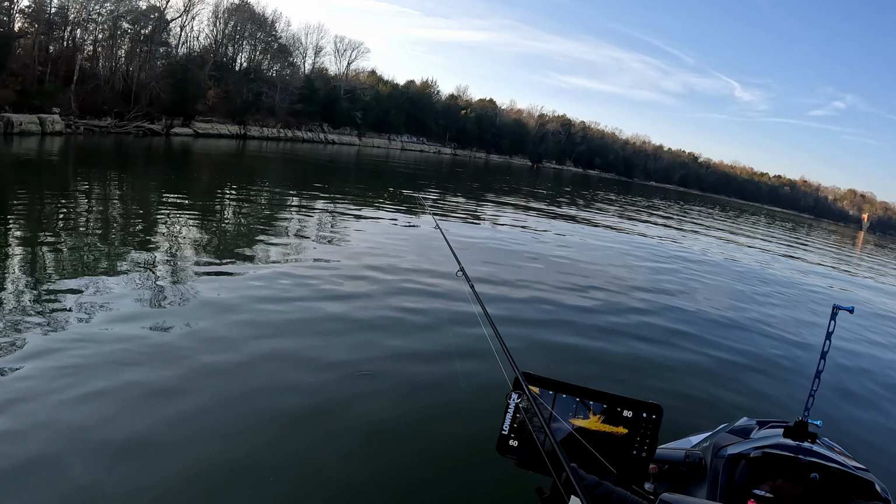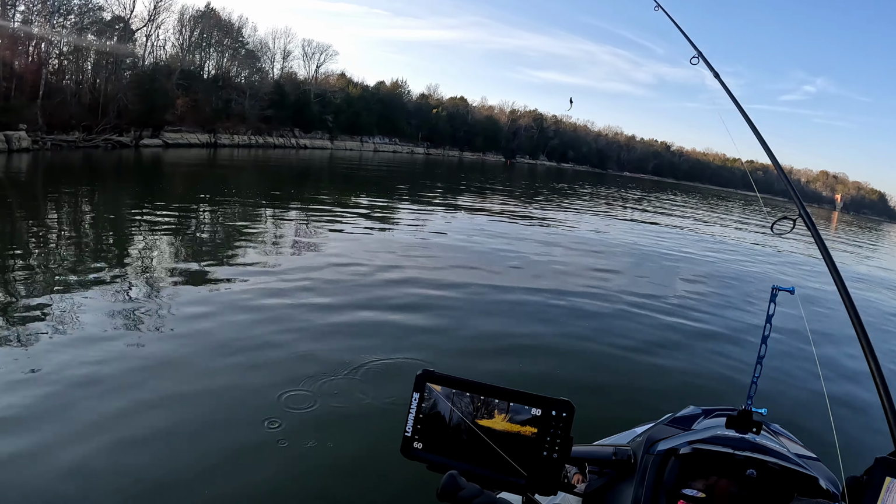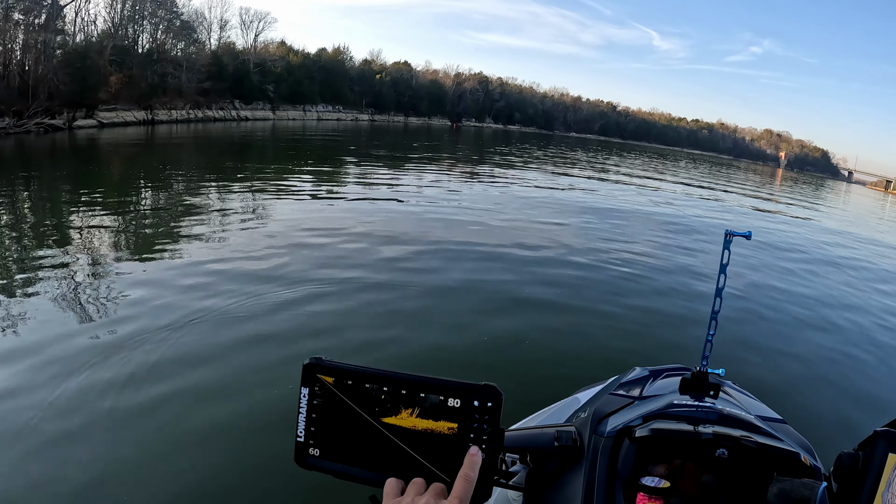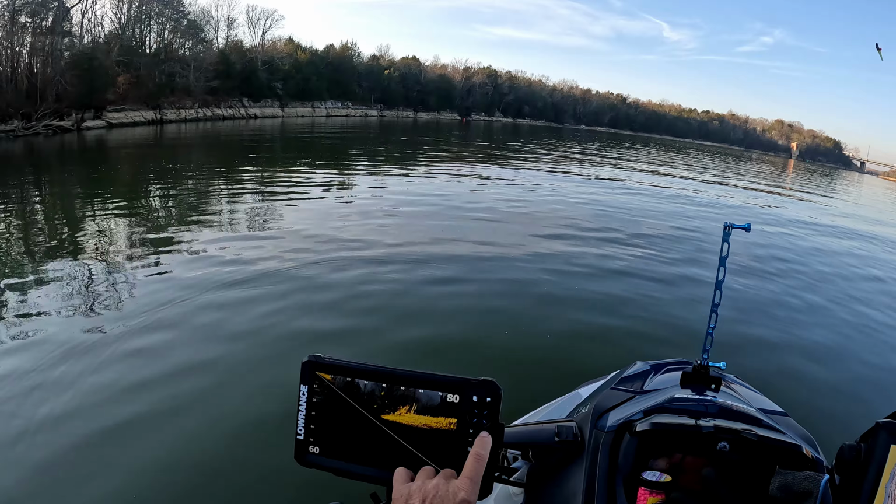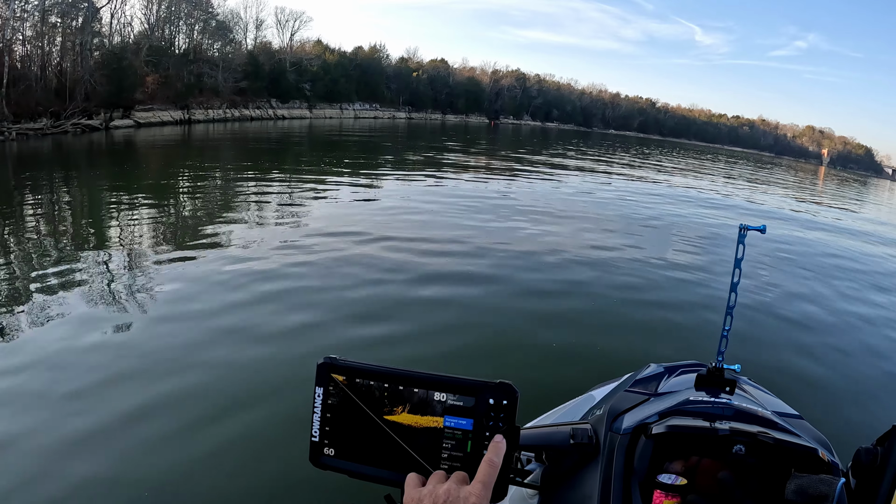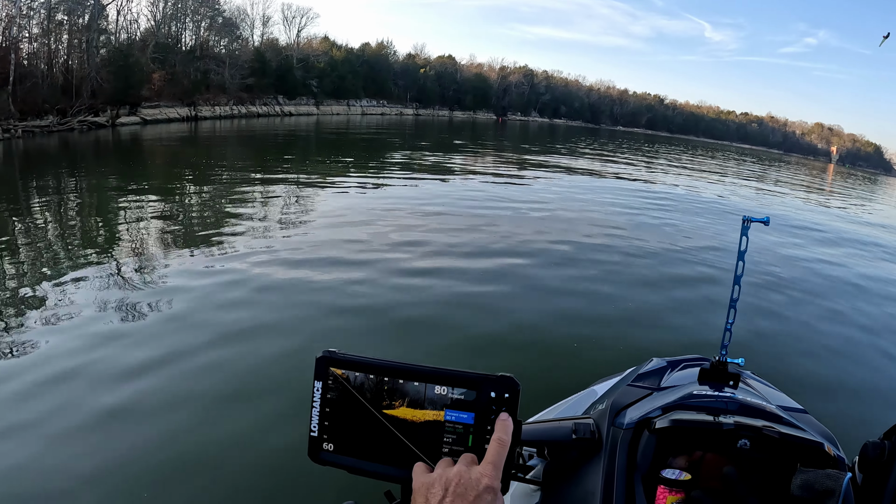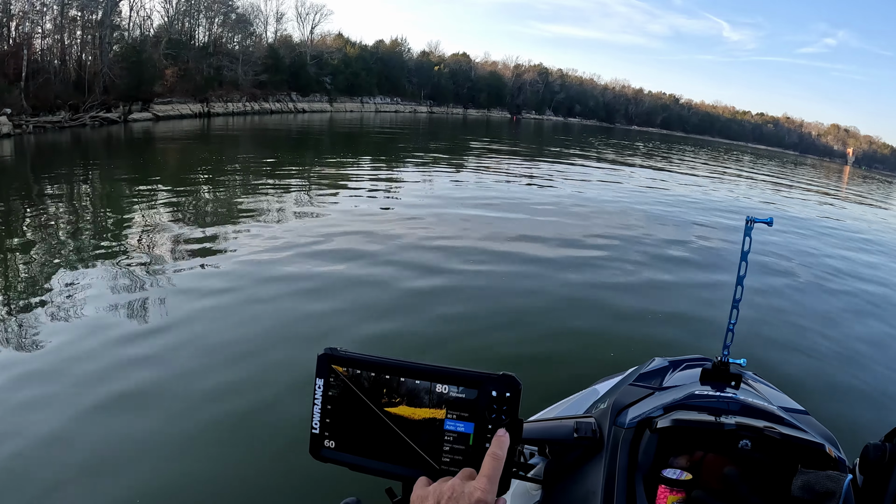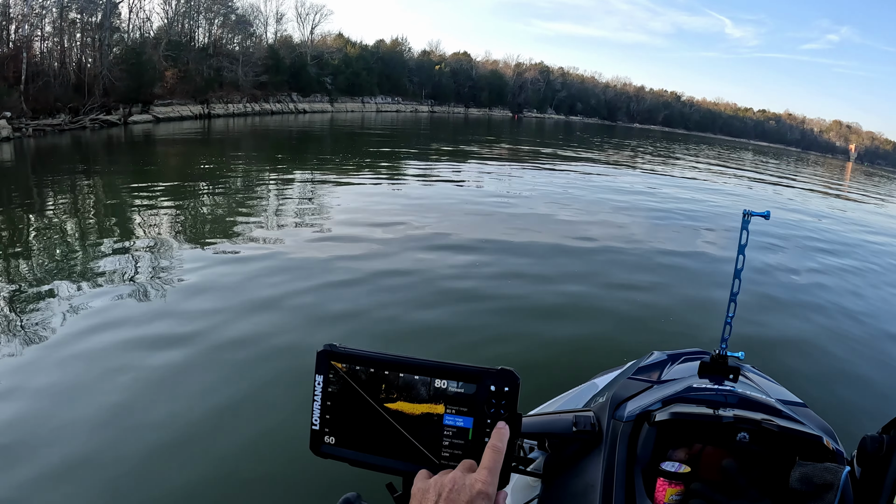Okay, where's the water depth? Let's see, menu, forward. Downrange, here we go. Let's put it on auto.